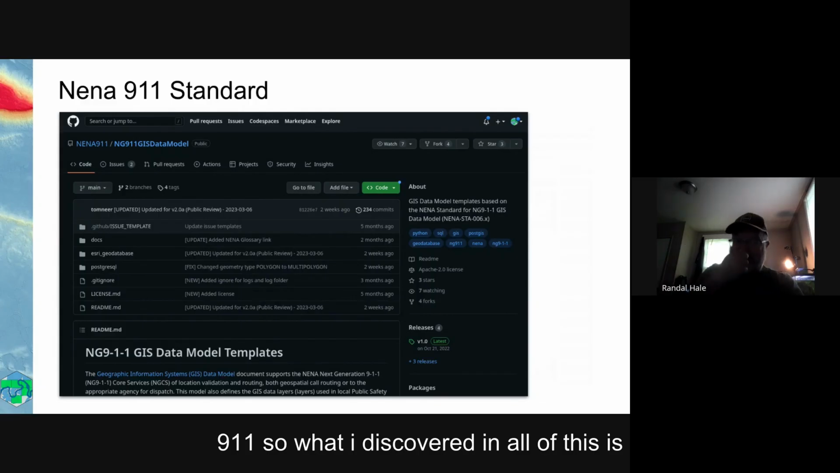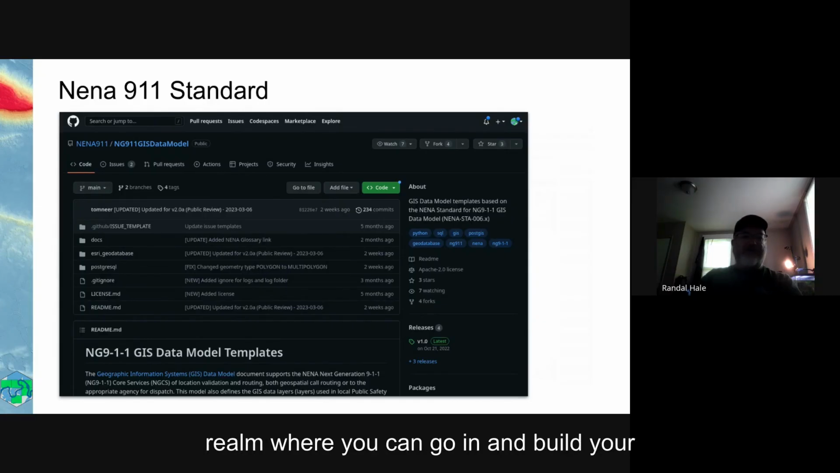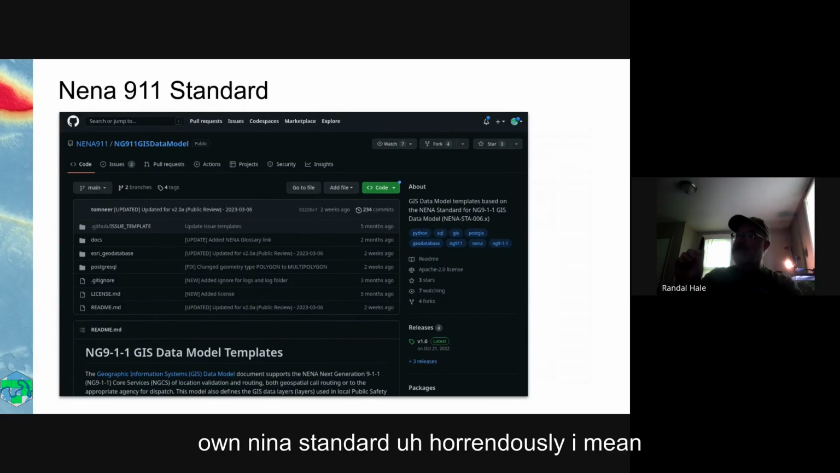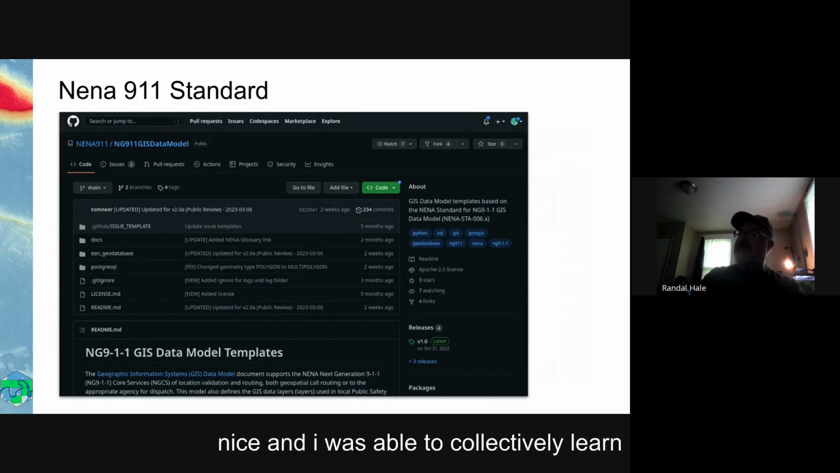So what I discovered in all of this is that NENA, the 911 standard, is built as an Esri file geodatabase and in PostgreSQL. So they are acknowledging the open source realm, where you can go in and build your own NENA standard. It's got a lot of stuff in it. It's not refined to a certain state, it's just the national. But it does have an open source component to it, which is kind of nice. And I was able to collectively learn a little bit from there, maybe steal it, on some of their data checks and other things they were doing, and incorporate that into the Tennessee work.